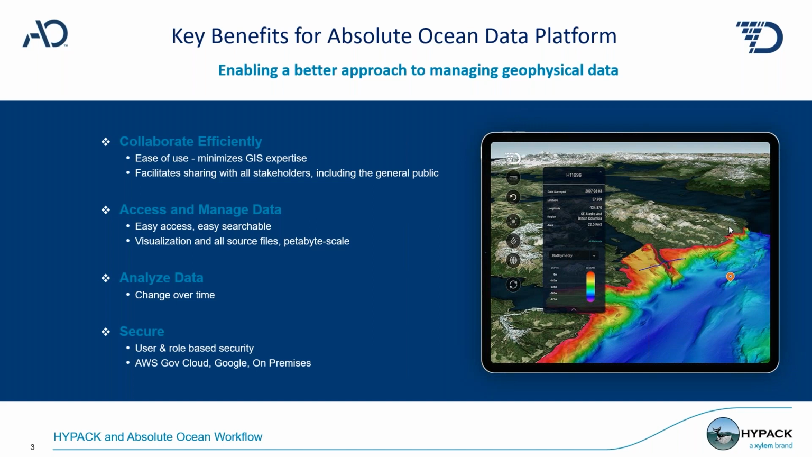We have seen this vertical being slow to adopt cloud solutions, and we believe that is because, for one, the amount of data in this industry is so large. It hasn't been easy to get data up to the cloud, and we'll show you today that we have changed that. Second reason is data security. Security is a really big deal in this industry, and again, I'll touch a little bit on that in just a minute.